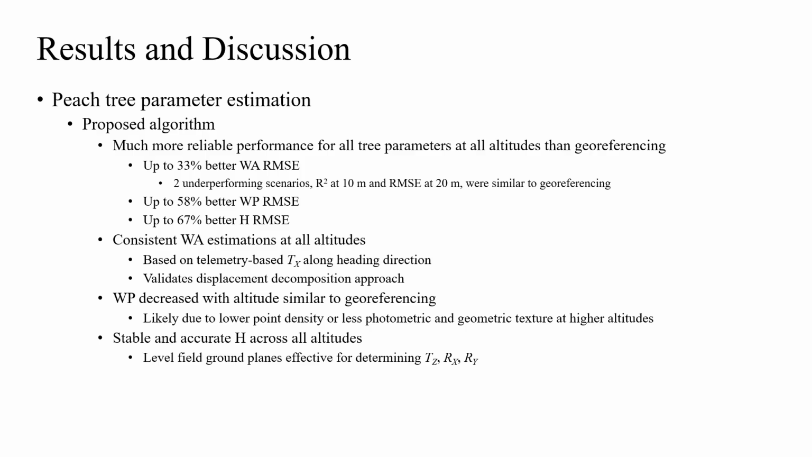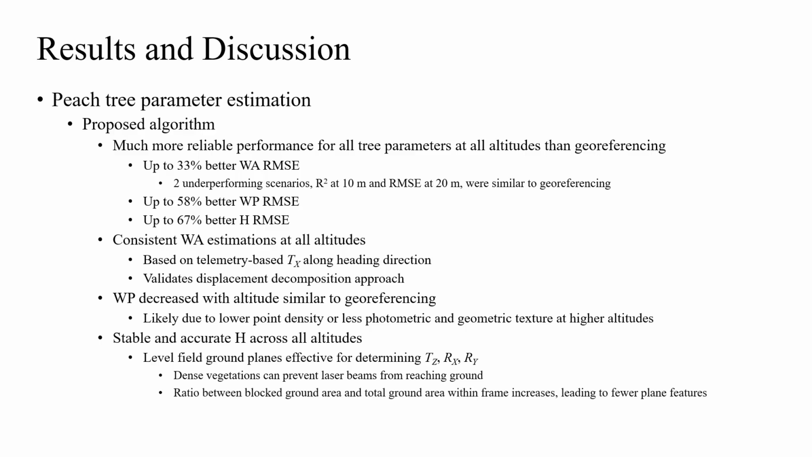Large tree size can be a factor that impacts the performance of our proposed algorithm, considering dense vegetation can prevent laser beams from reaching the ground. When UAV flight altitude decreases, the ratio between blocked ground area by large trees and total ground area within a LiDAR frame increases, leading to fewer available geometric and photometric point cloud features for the colored ICP algorithm. However, when flight missions are conducted at non-extreme altitudes, such as larger than 10 meters, for fruit trees such as peach trees, tree size should have minimal effects on LiDAR frame registration accuracy.